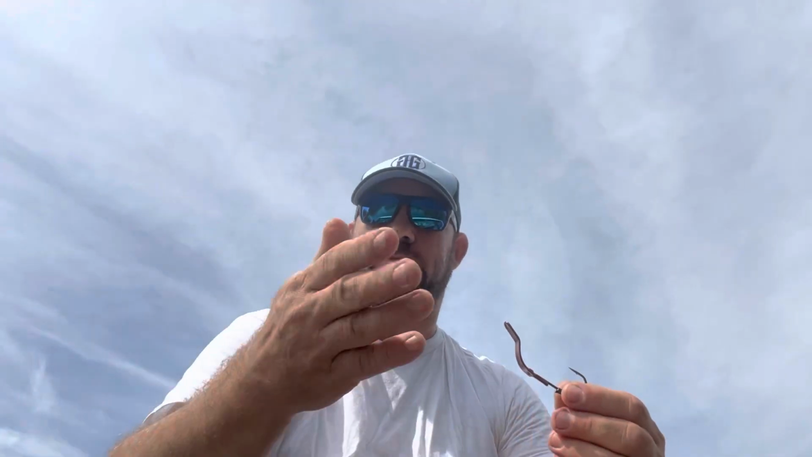I always want to put that on a clip or an O-ring, because it comes through the water like this and it will create twist in your line if you do not have it on a clip. I prefer a clip. Some people use an O-ring, but I'm telling you, I prefer a clip.